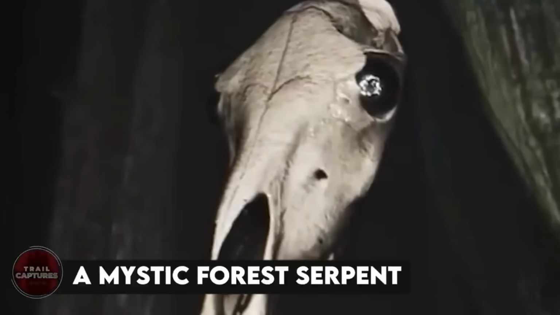A mystic forest serpent. Picture wandering through a spooky forest where tall trees reach for the sky but appear faded and dull due to thick, enveloping fog. This fog shrouds the forest, creating an eerie atmosphere, a perfect hideout for scary creatures. Now imagine a scene captured by a camera in the real world.